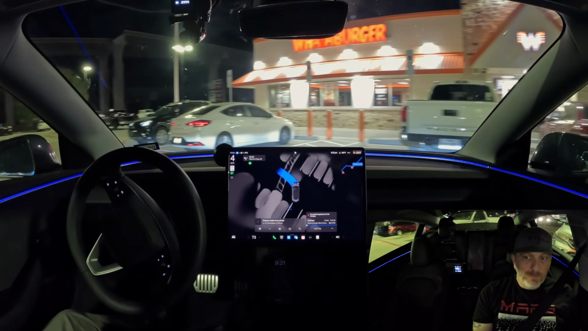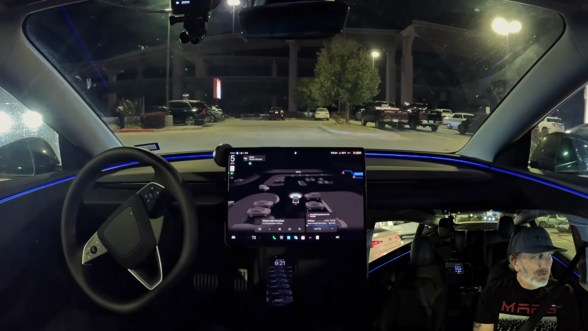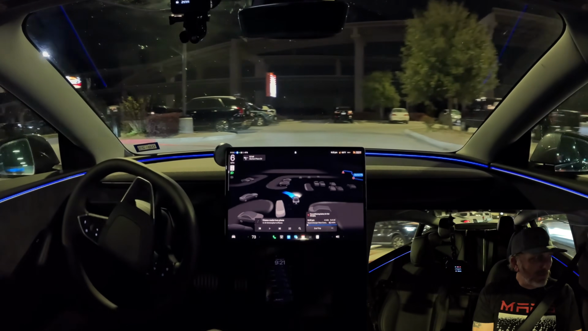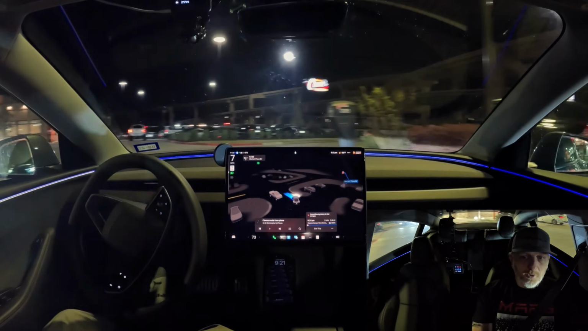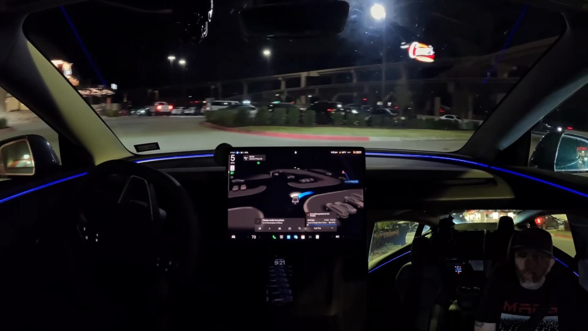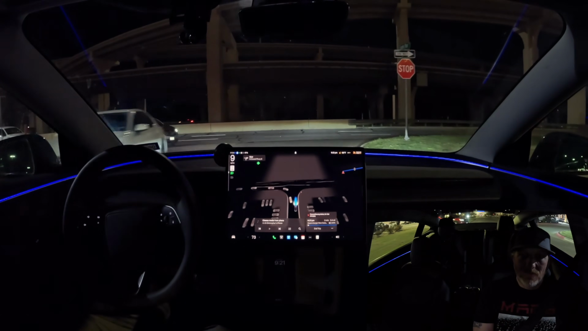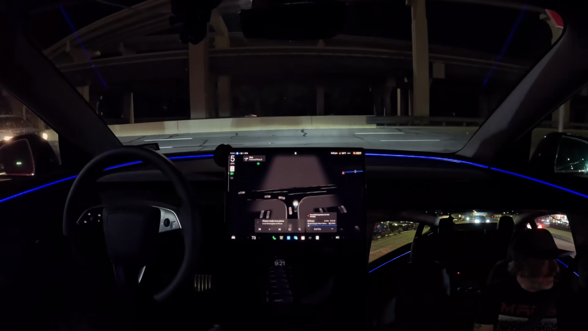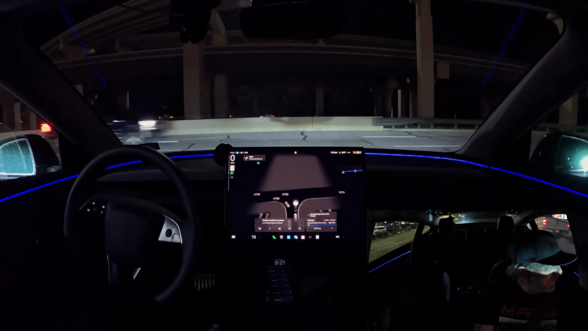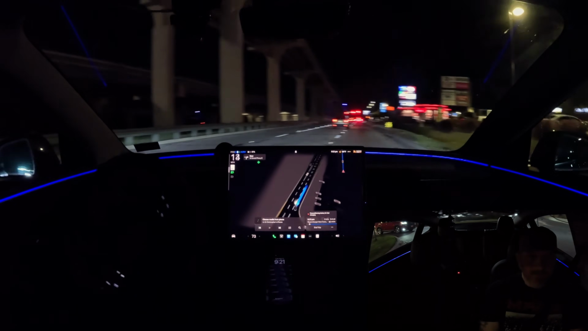Pulling out of the Whataburger. Let's see which way it decides to go to the Superchargers. All right, we got a vehicle coming in to our left side, but they turn out. All right, we're going to leave the Whataburger parking lot and take a right turn up here. I guess we're going to get back up on the feeder. All right. We do have traffic coming to our left, as you can see, but we should have a gap right here. And we take it.